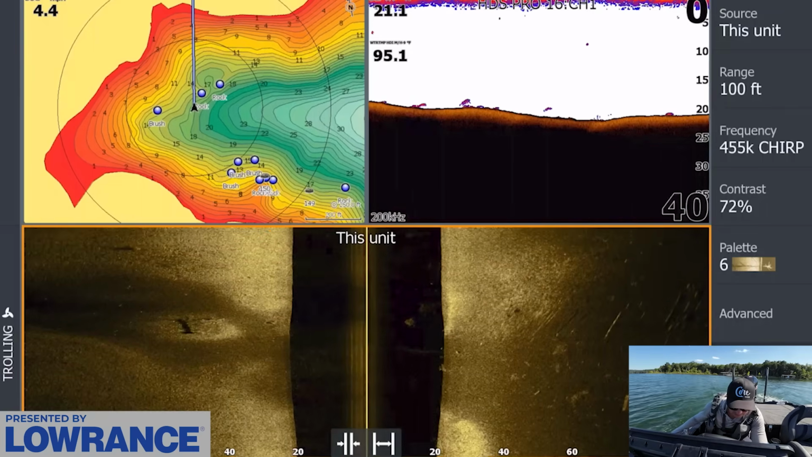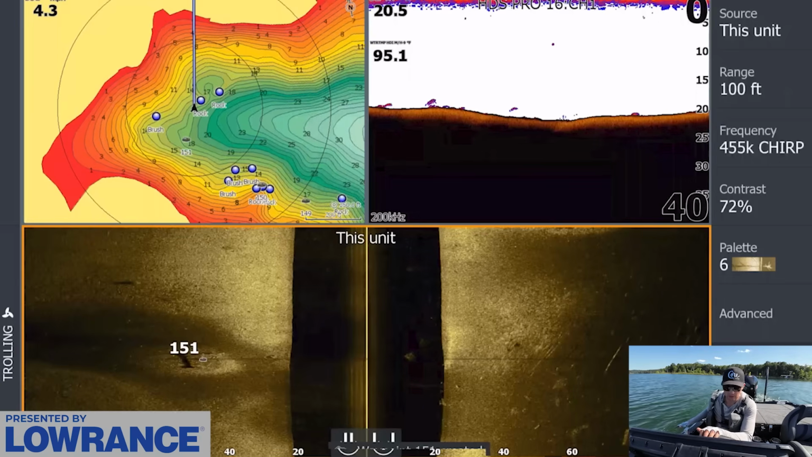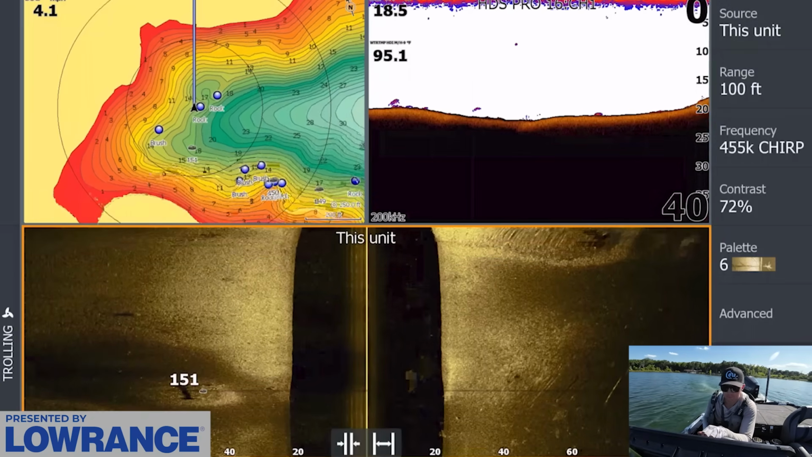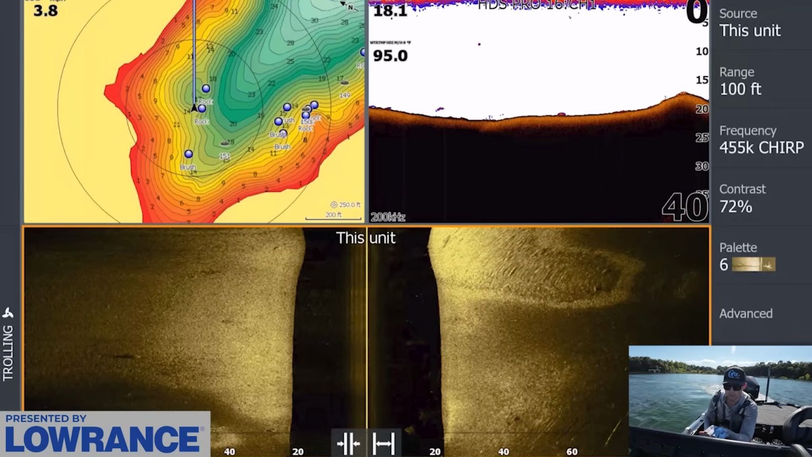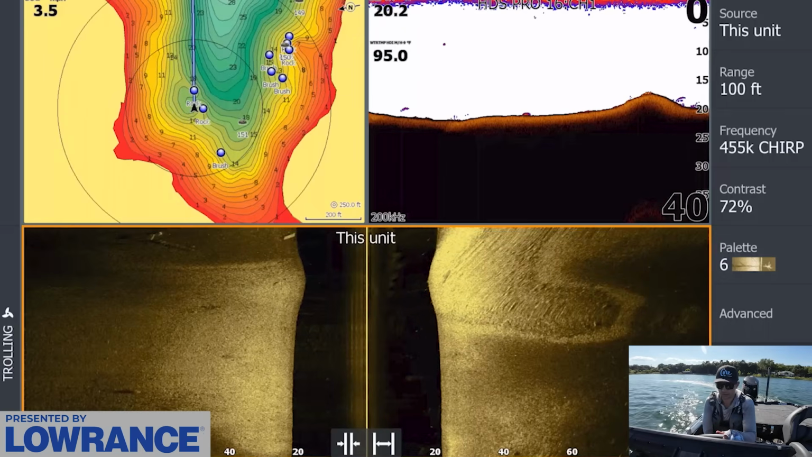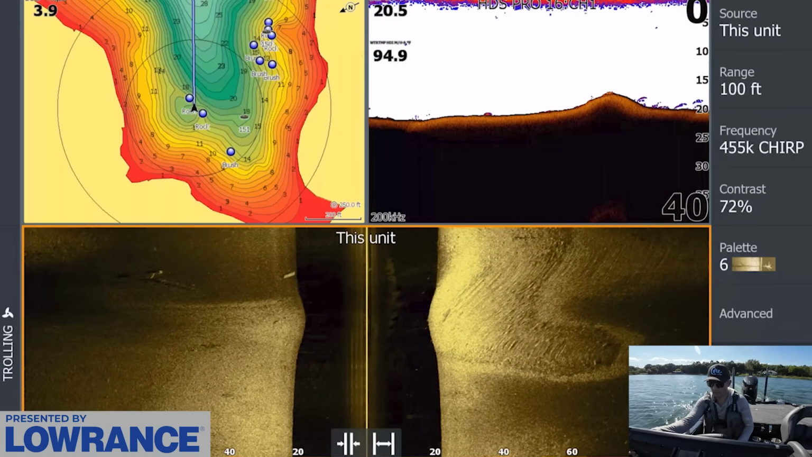There's some nice isolated rock right there. I don't know what that's all about. We'll take a look at that, and then we're going to look at these little rocky spots, see if we see anything. It's very interesting. Yeah, it's like a little pond levee or something right here. Interesting. Ooh, there's a stack of fish around it.